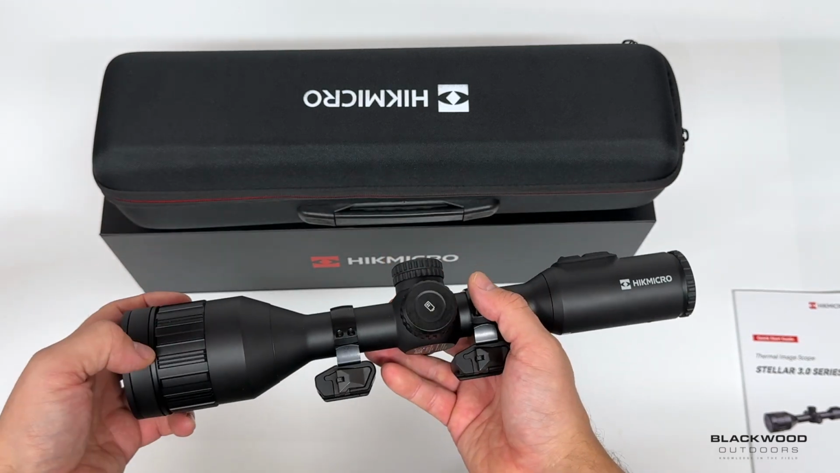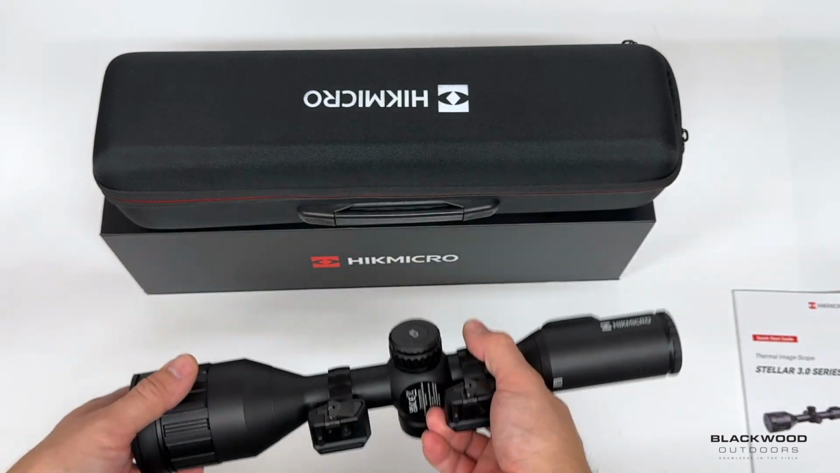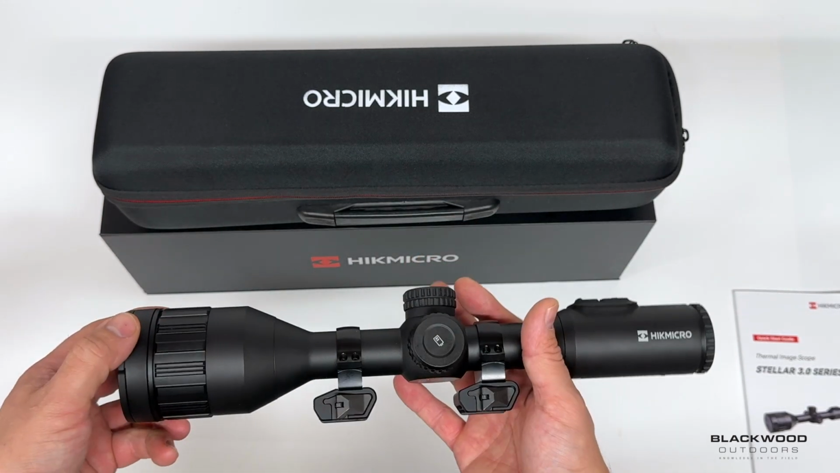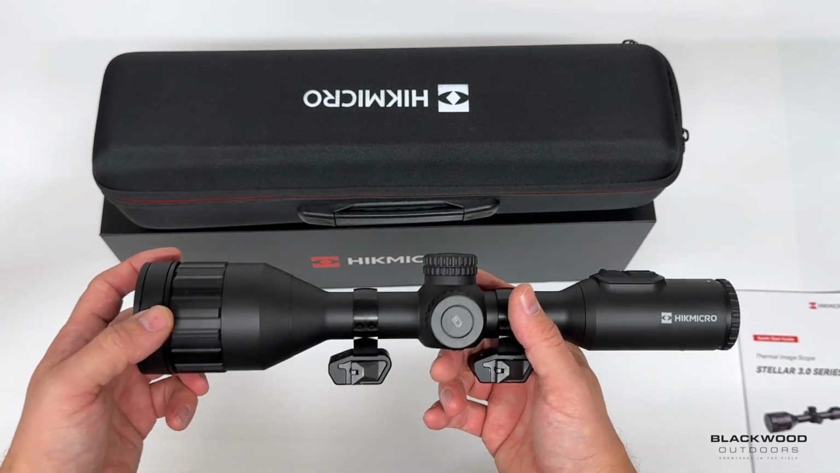It's IP67 rated, so it's not going to get any dust ingress, moisture ingress. It could be submerged for a short duration, up to 1 metre of water depth, and it's going to work still. So it's more than capable of taking the harshest of rains and crappy winter weather we're going to get in the UK.